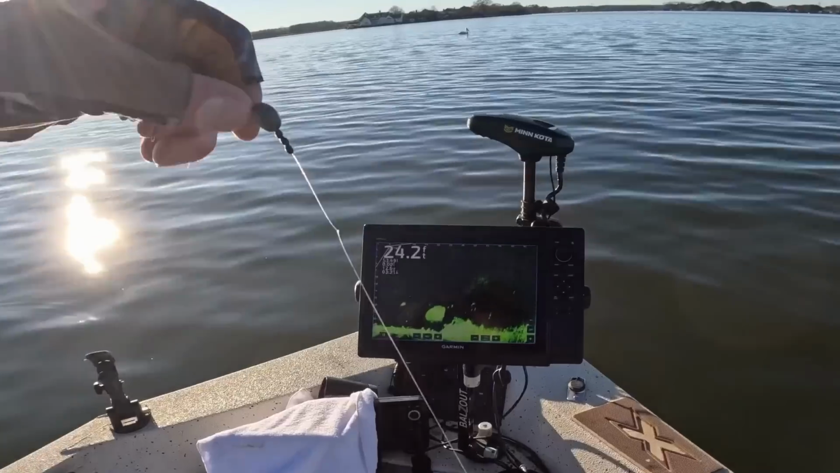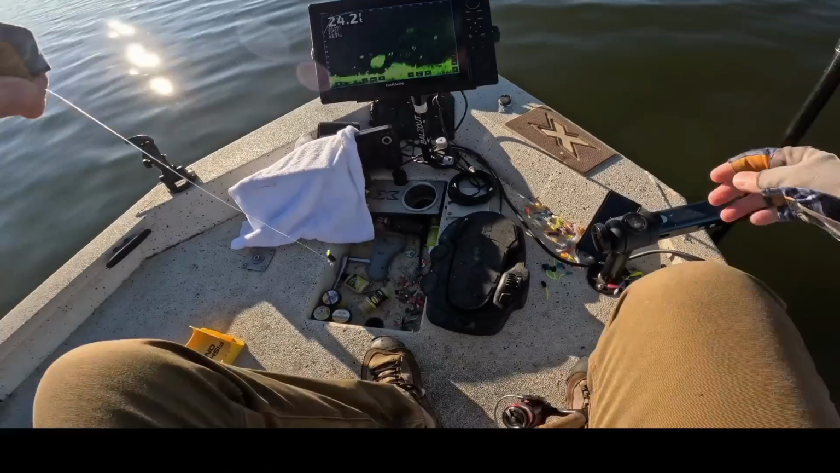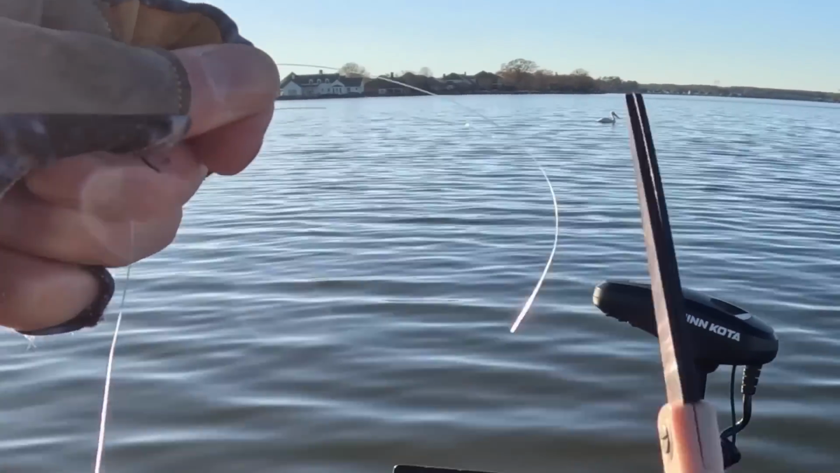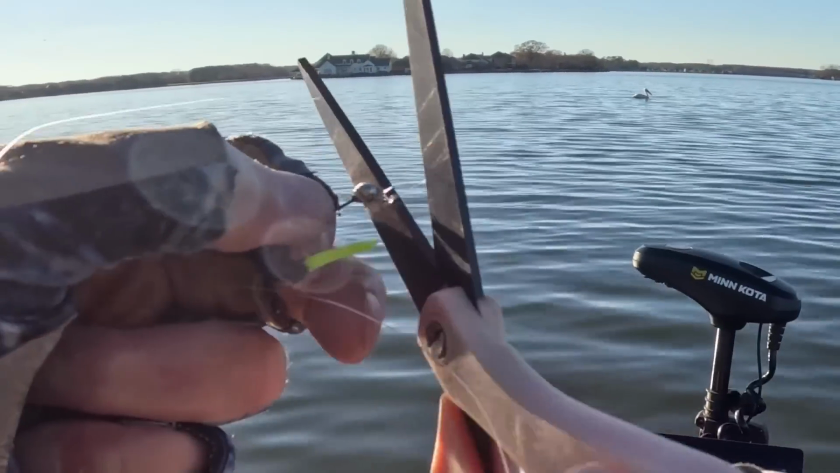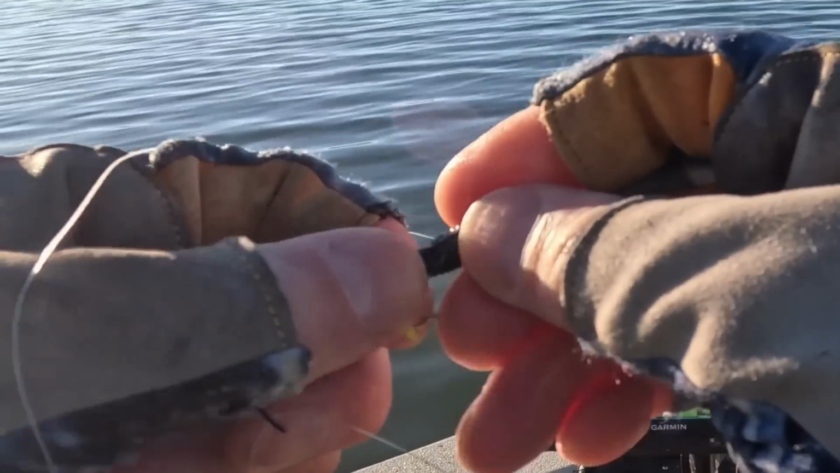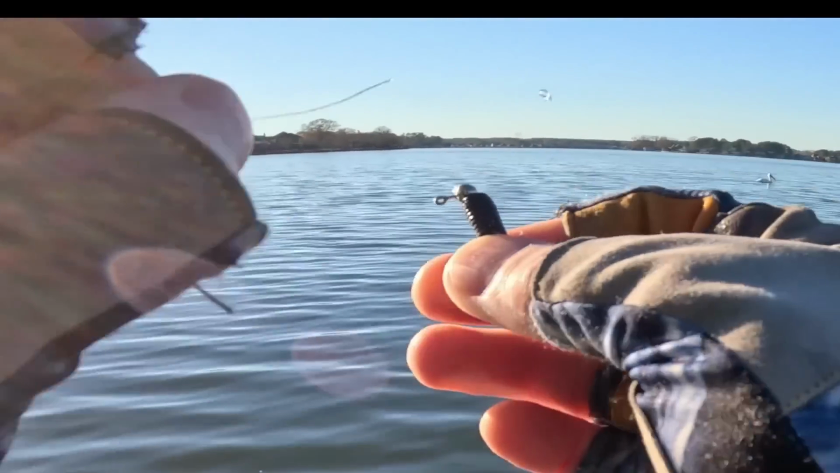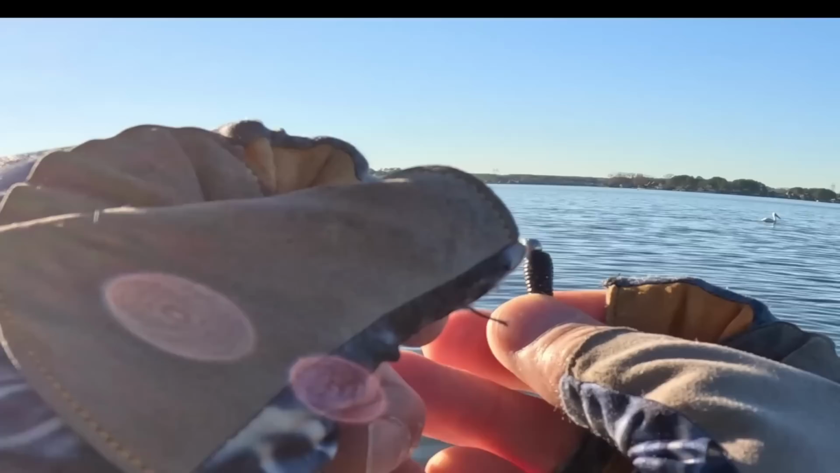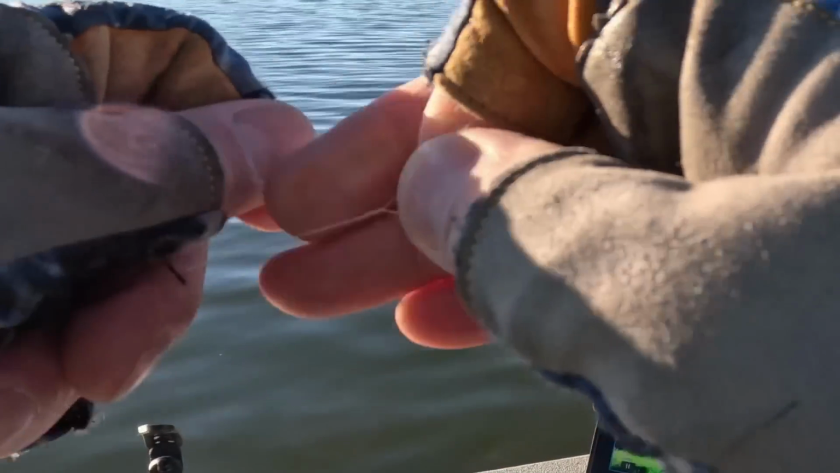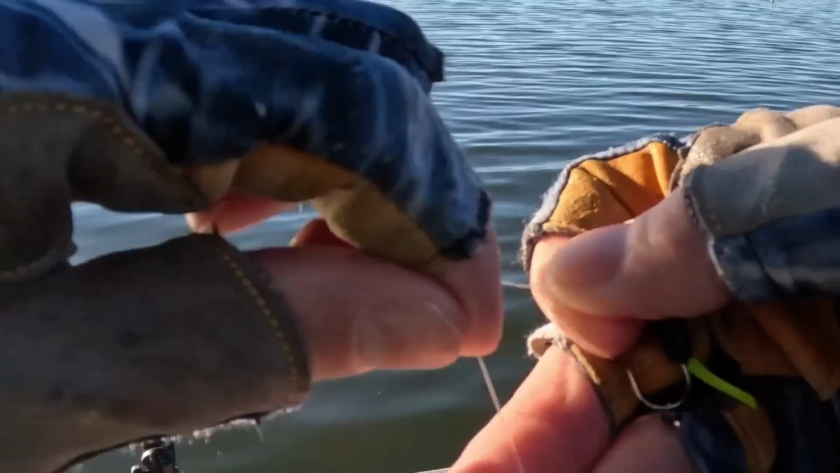It's on today. Got a knot in our line. Always gotta get those knots out. I'm just using an improved clinch knot or the fisherman's knot. It has about 80 or 90% breaking strength. I'm using 10-pound test monofilament, so it does the trick. I like it because it's fast and easy for me to tie.